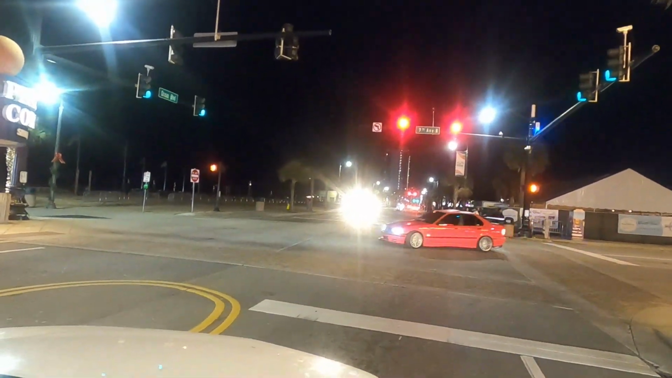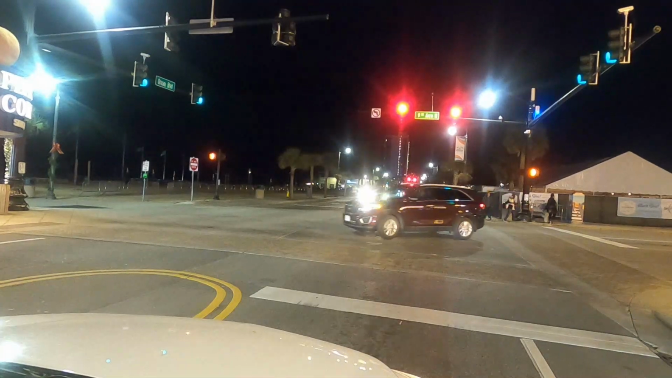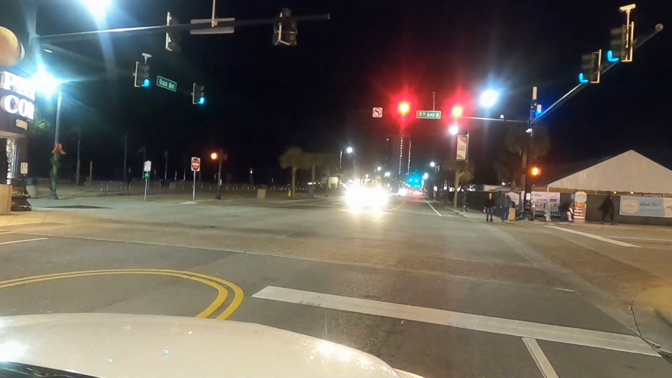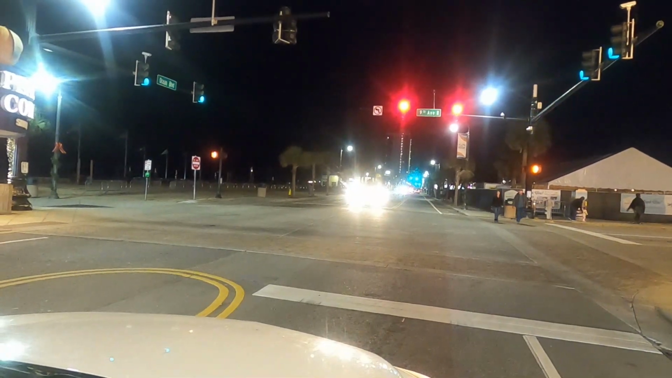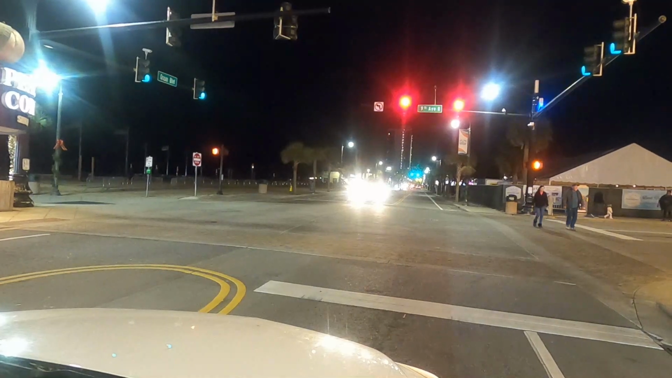Just past the light here on the right was where the famous Pavilion used to occupy, where thousands of people came each summer. And directly across the street from there was the amusement park.